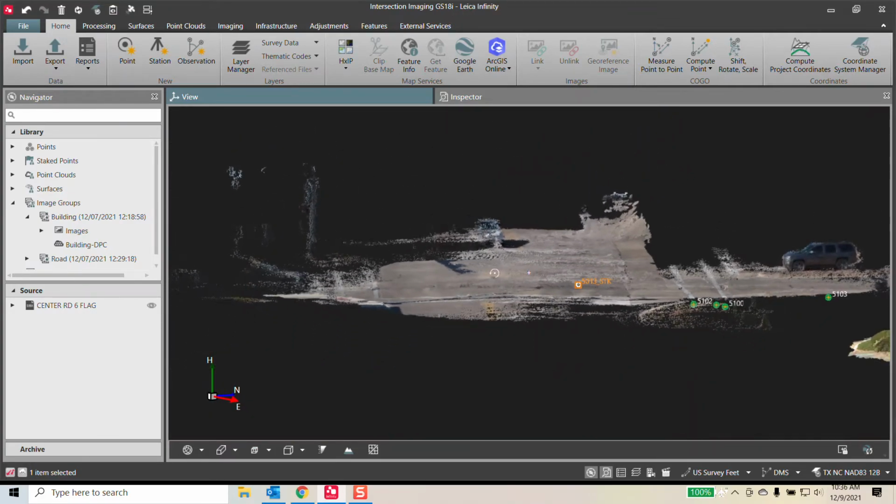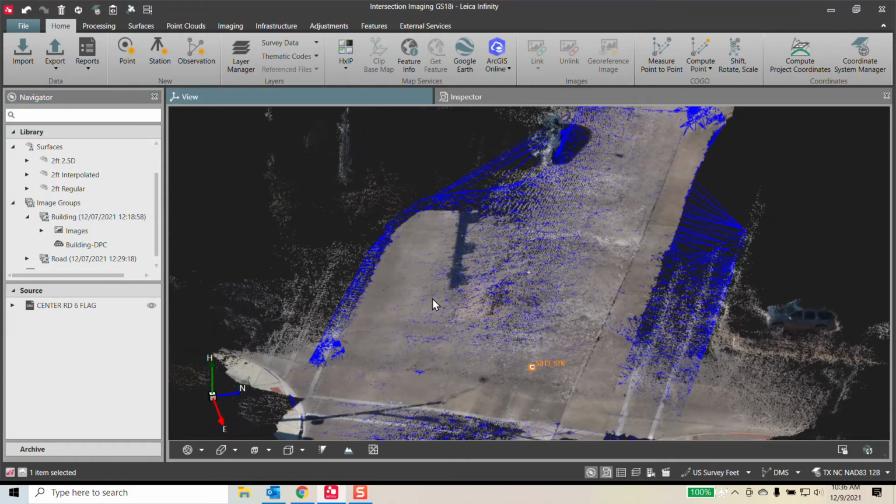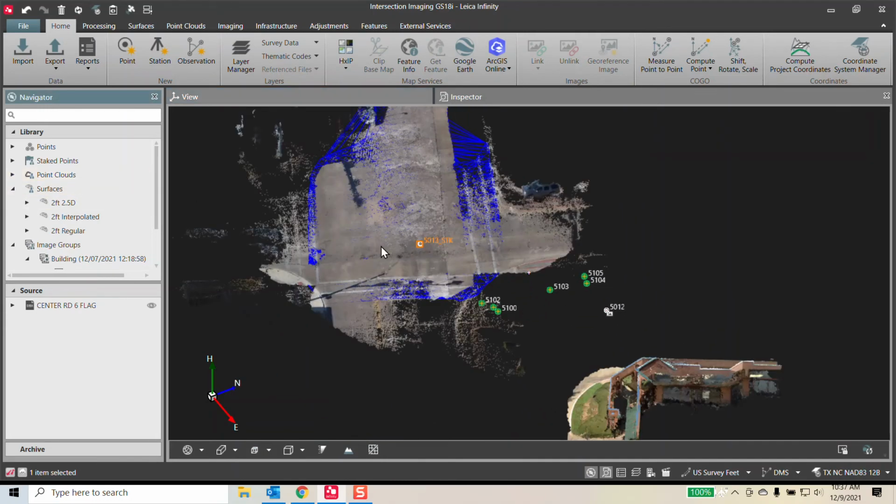It picked up the crown, and from here I was able to generate a couple of different surfaces. I found the interpolated surface to be the best, and I set a 2-foot spacing for my triangle size. That seemed to work out really well for me. So I'll turn off my point cloud, and here is my generated surface. A few little spikes, but those are easily taken care of, and I never had to step 1 foot into that intersection and put myself or the team in danger at all.